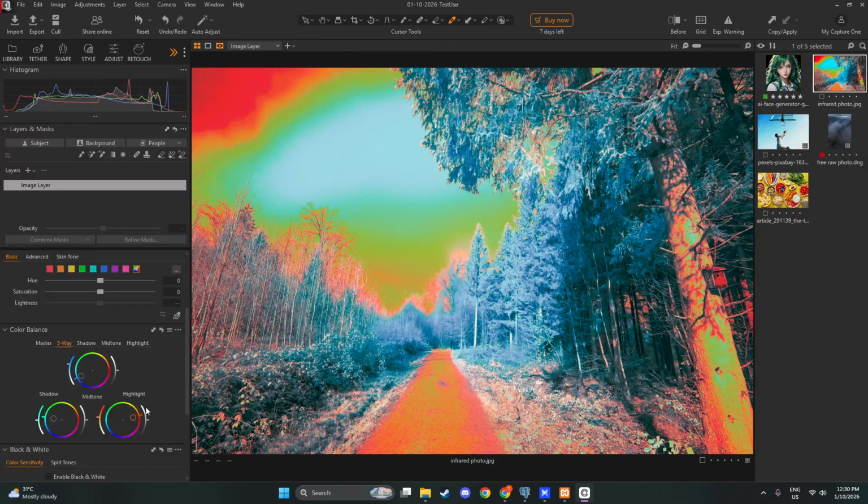That's it. Select, balance for neutrality, then add tasteful color splits for mood. With these steps, your infrared photos will look clean, stylized, and ready to share.